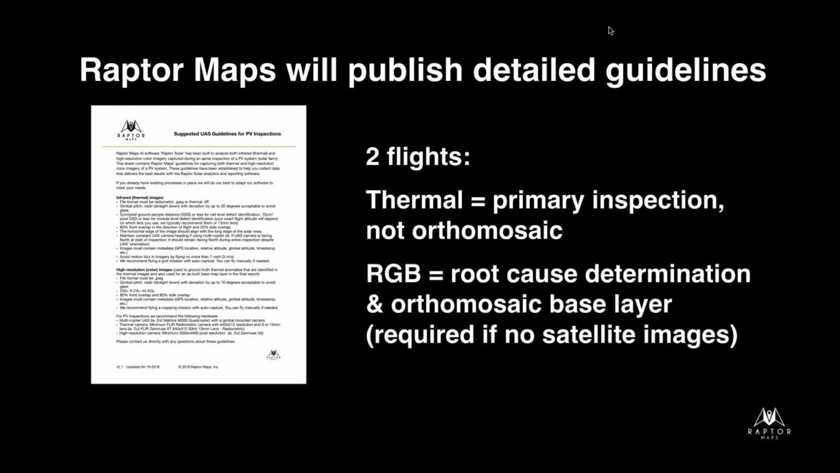whatever you're using, whether it's Ground Station Pro or Pix4D or DroneDeploy or whatever, the software may yell at you, right? Because a lot of times that software is geared towards high overlap ortho mosaics. So that's okay. We do get a lot of people asking us, well, the software says that. Remember, we're using these software platforms just so we have good, consistent, automated data capture, so you don't have to fly manually.